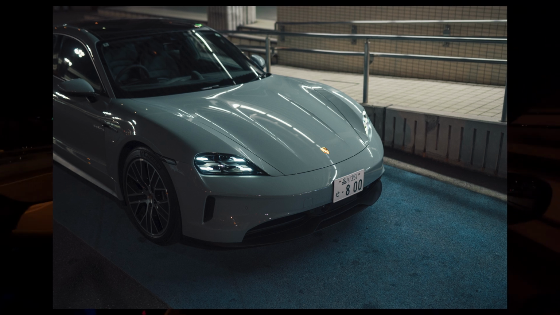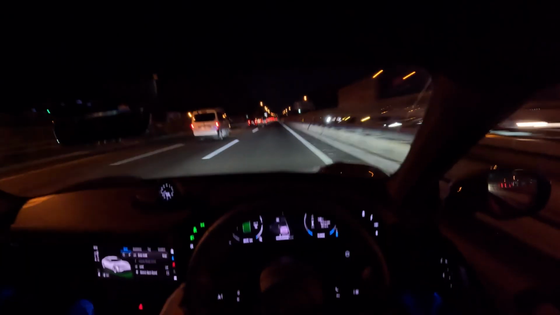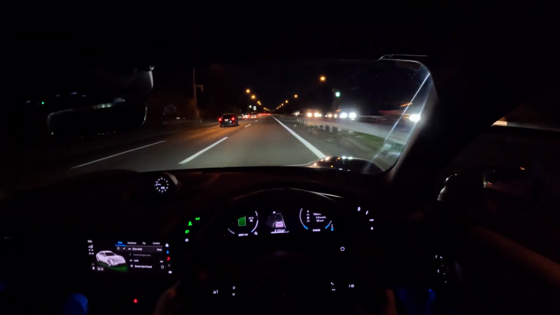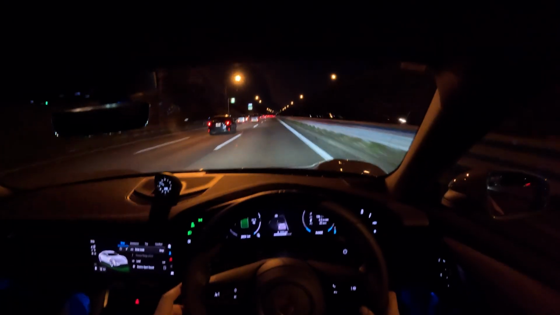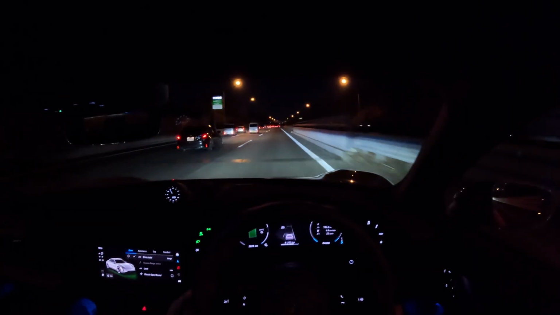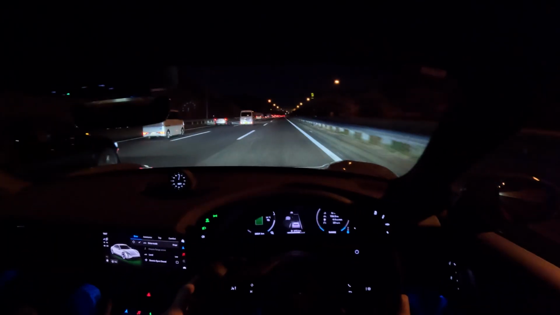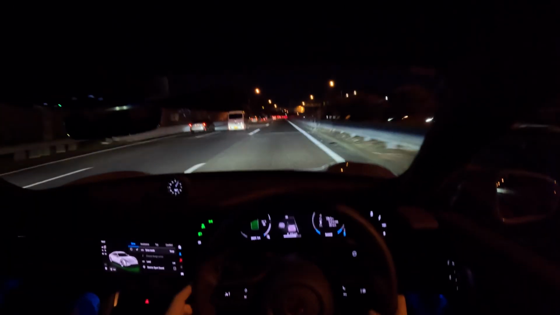So we actually took this car out last night in central Tokyo. We went to some nice busy lit up areas to get some nice images of the car. The first thing when you drive this in Tokyo is the size. This is a very large car. It's very wide. We had a bit of issues going through some of the narrower streets, but it's probably more suited to larger countries like Germany, obviously the US. It does feel a little bit too big for Japan.